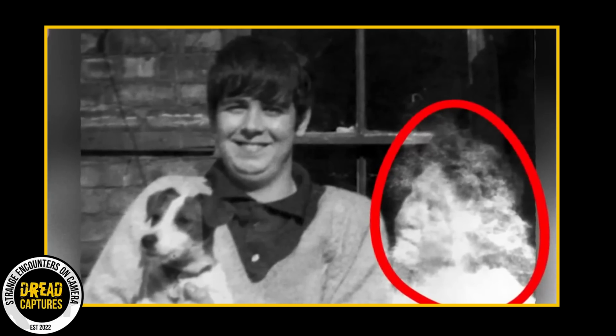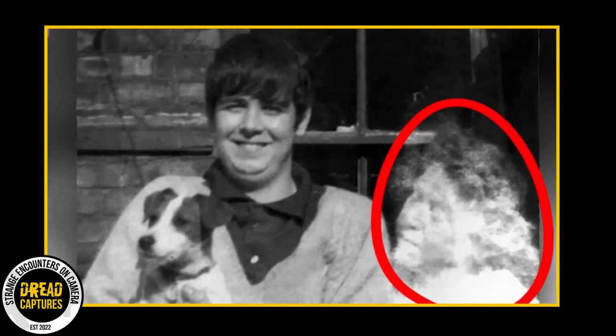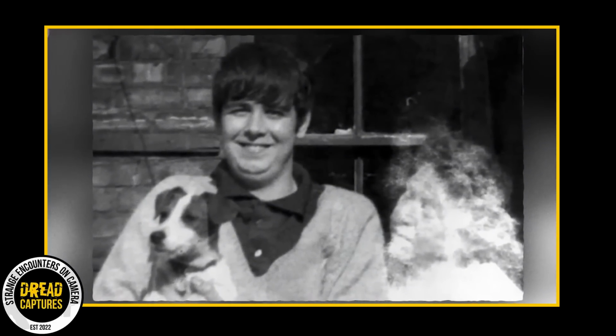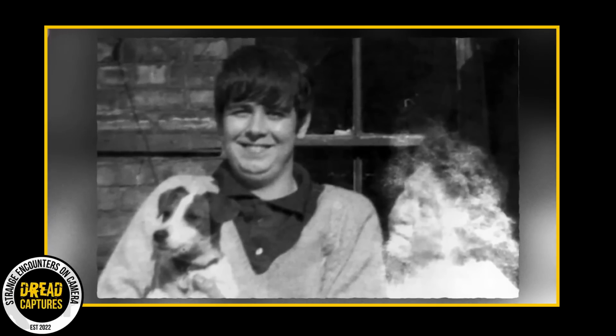Some thought the mysterious woman might be from another era, maybe even a ghost stuck in time. Of course, others speculated that it could just be a technical glitch like a double exposure in the photograph. But here's the kicker. The owners say that camera has never done anything close to that before. And unfortunately, we are no closer to answers than we were back then. Her true identity still remains a mystery.